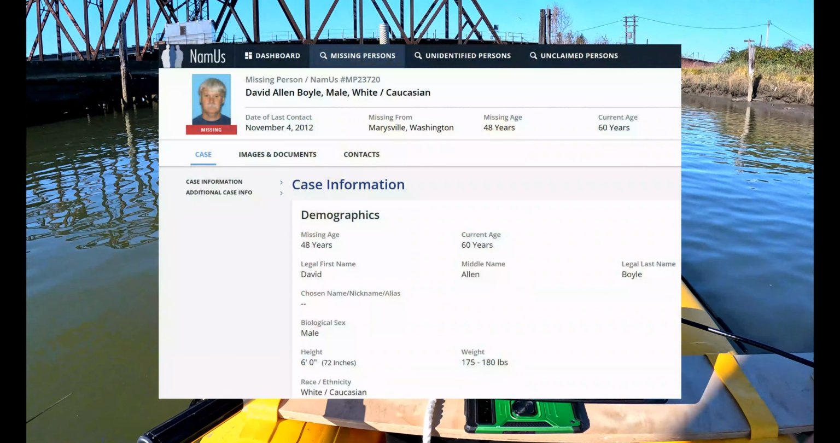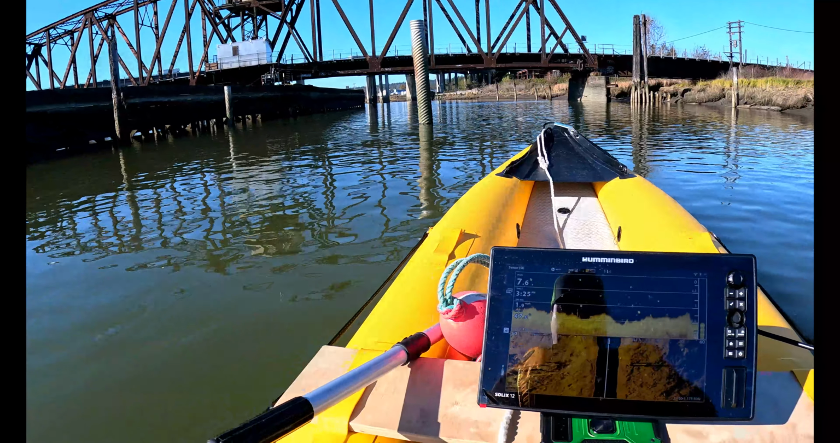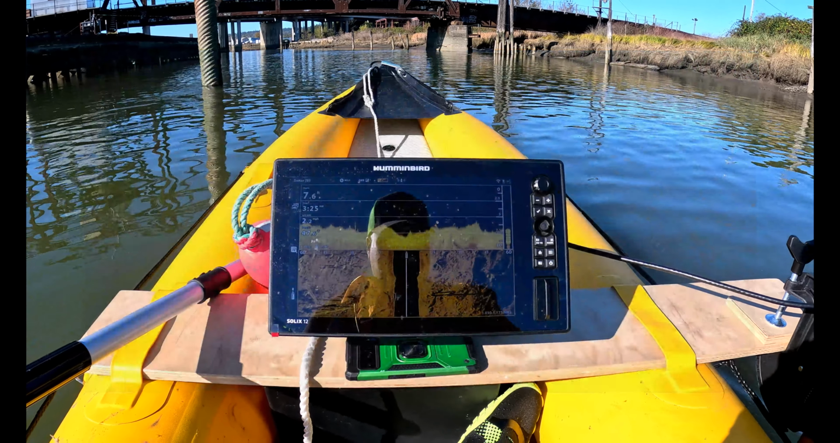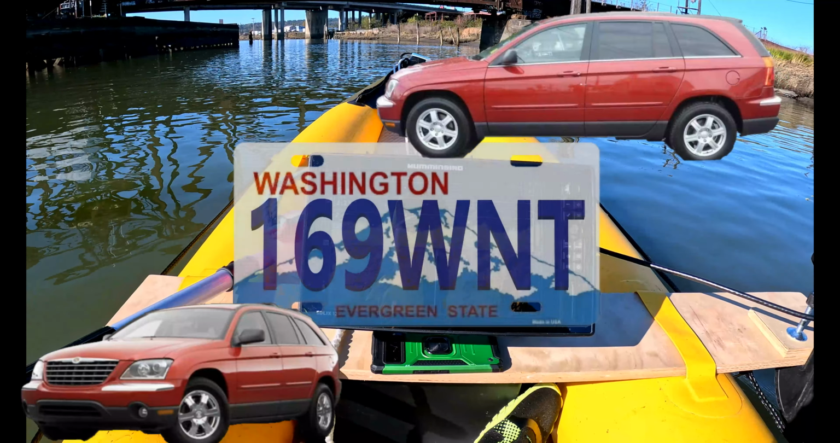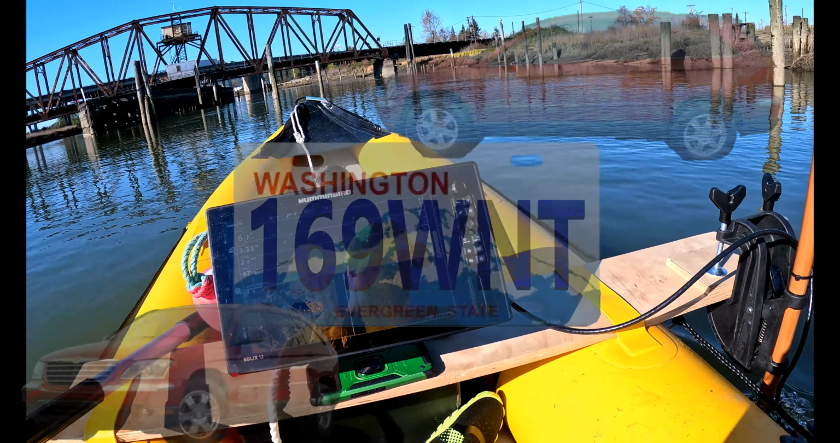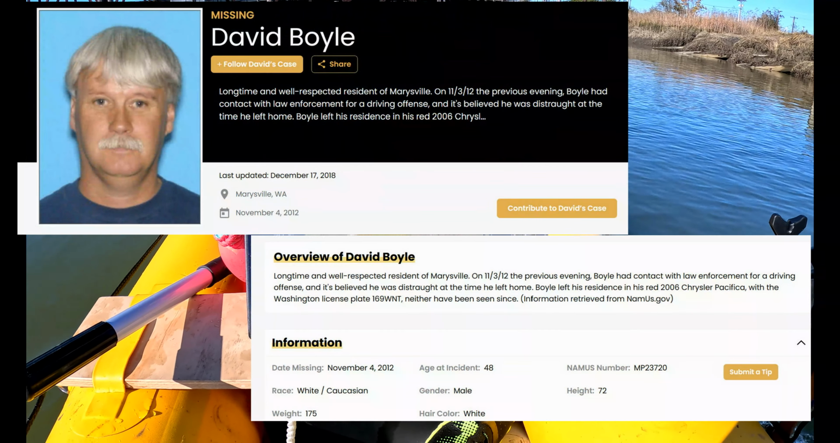David Allen Boyle went missing on November 4th of 2012 from his hometown of Marysville, Washington. He left his residence at 4:30 in the morning and never returned. David Allen Boyle and his vehicle, a red 2006 Chrysler Pacifica with Washington license plate 169 William Nora Tom, have disappeared. The night before, it was rumored that he received his third DUI and was distraught over the incident.